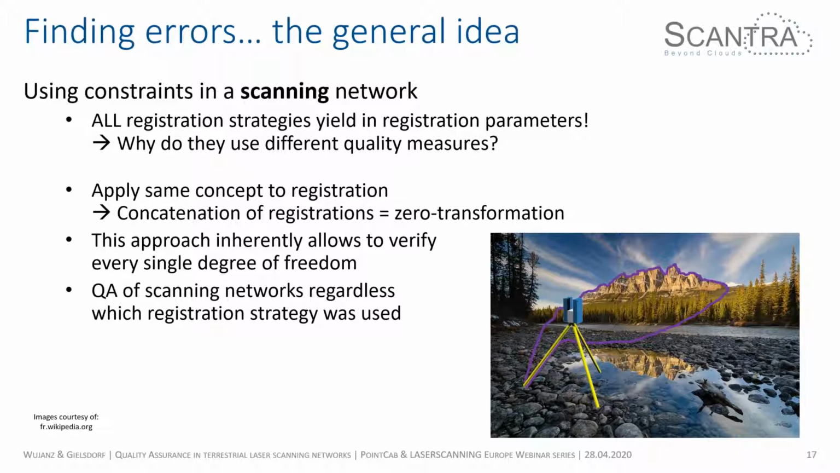And so what we actually did in Scantra was follow the very same principle that I showed you earlier. We use constraints in the form that we concatenate registrations. So for instance, let's say we have 3 scans that are connected by 3 registrations so that they form a triangle. If we then have a look at all these different registration parameters, we should yield a 0 transformation. That is equivalent to having the sum of height differences be 0. That's the very same general idea behind this.